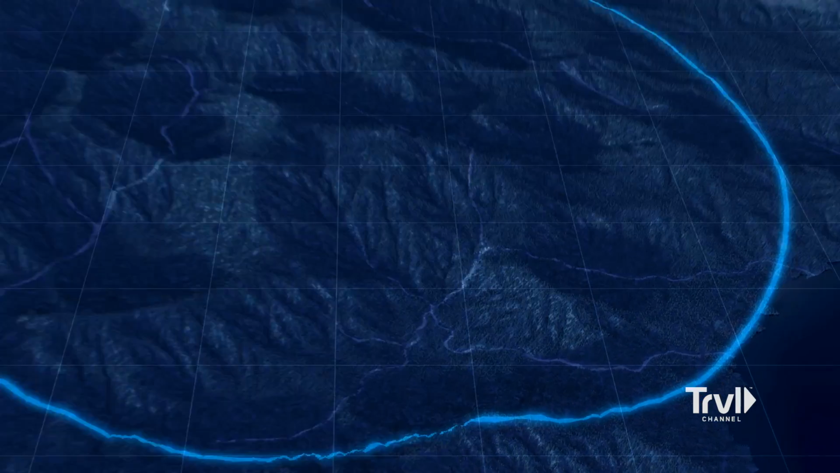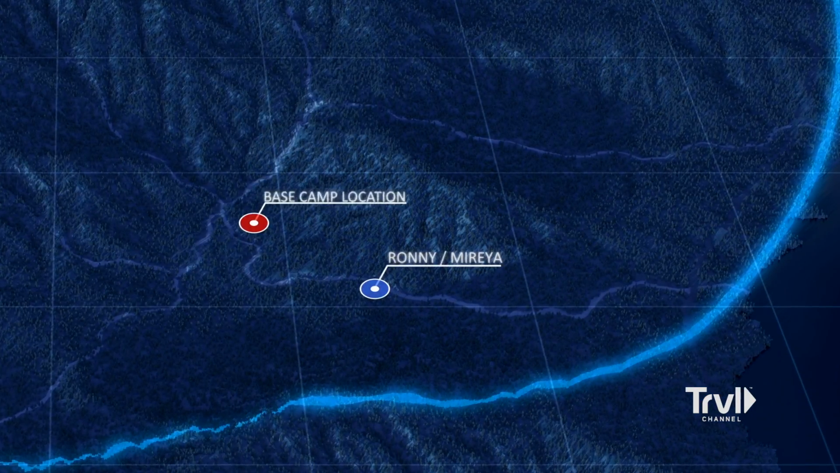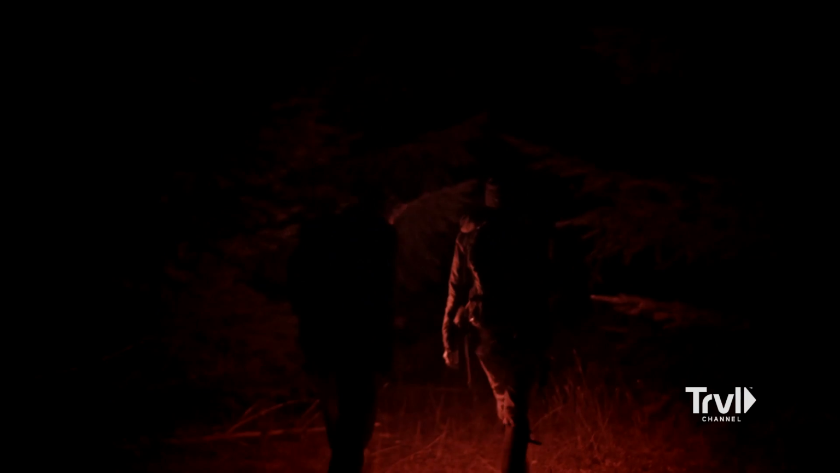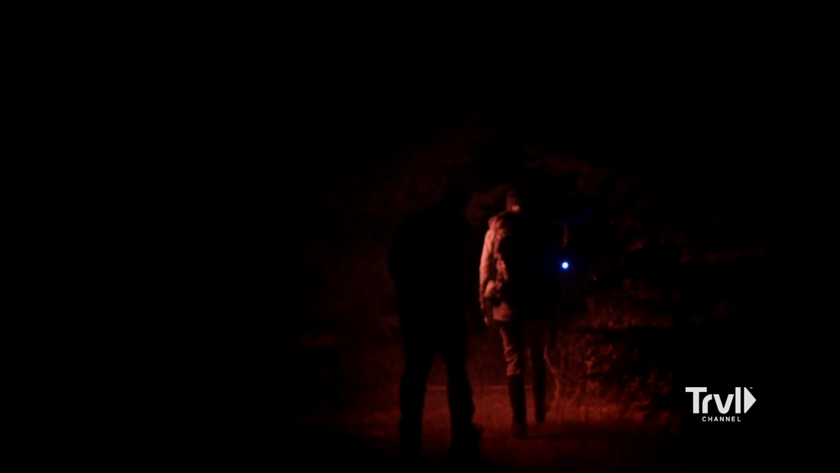Since landing in Washington, the team has been making their way to a base camp location Bryce spotted from the air. But it's still several hours away, so the team has decided to spend one more night in this area.